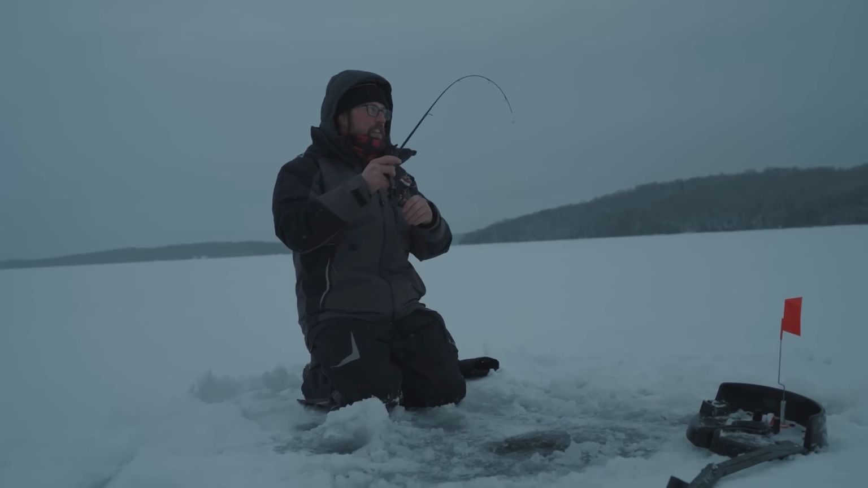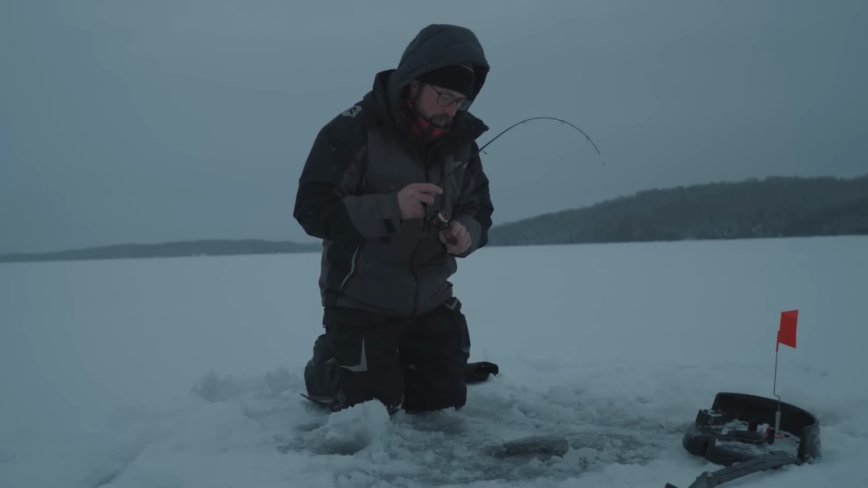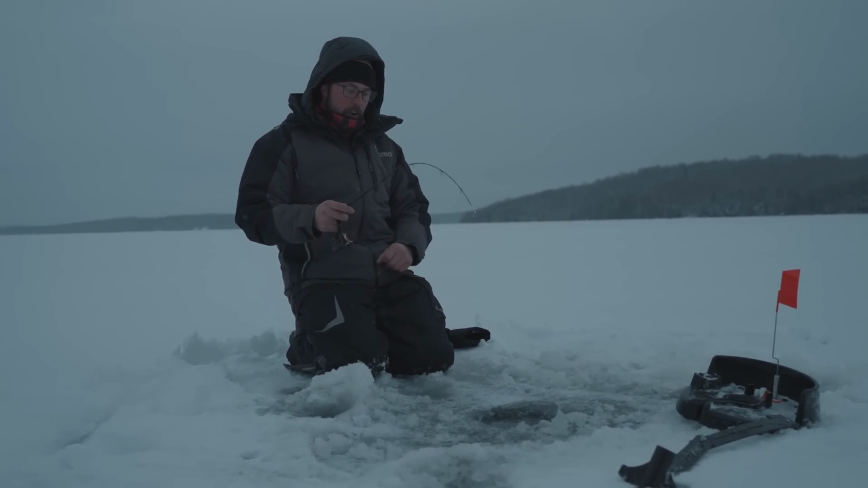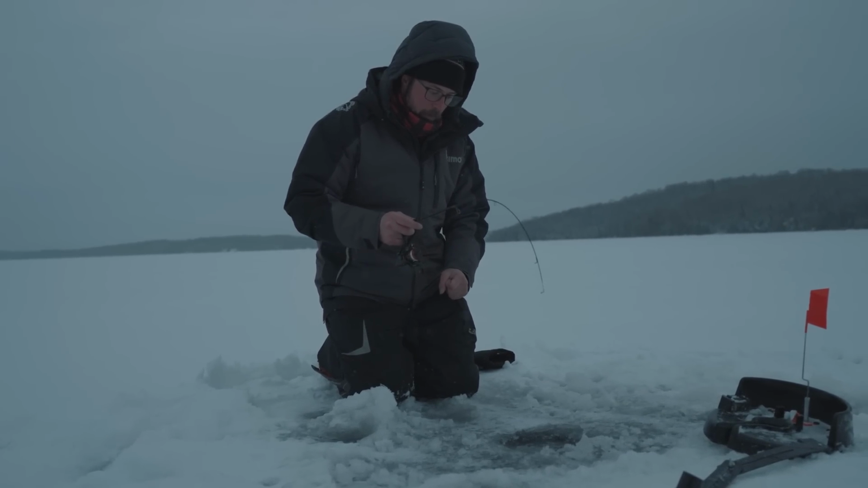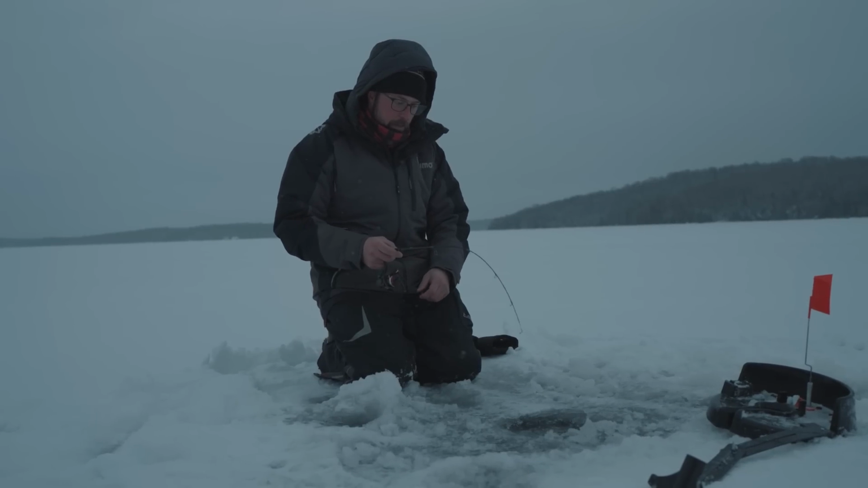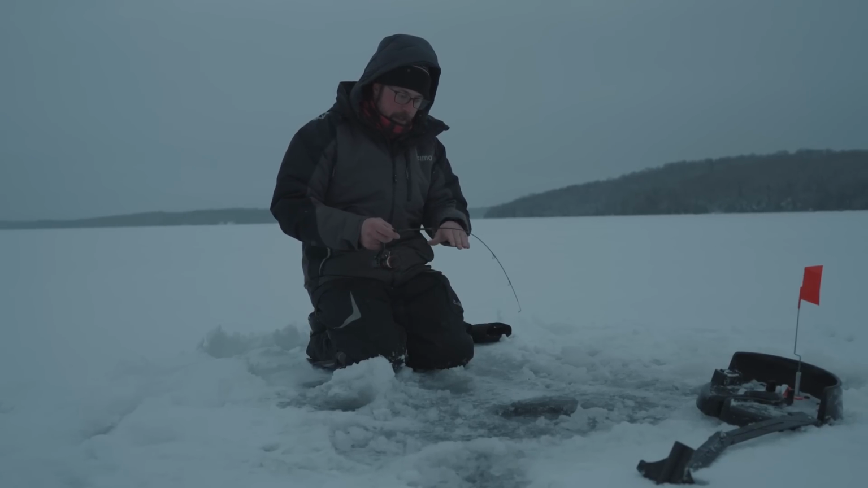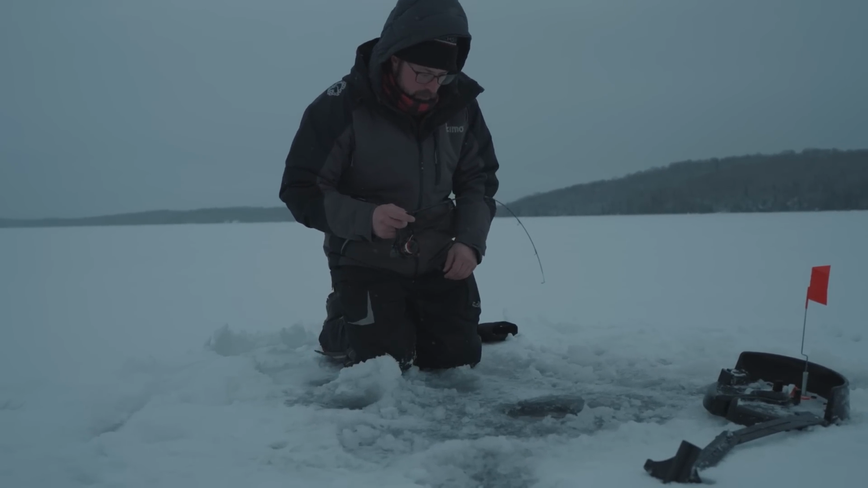Eric might have just seen a fish hit his jigging rod. In the meantime, this feels like a heavy fish. Come on, baby. This is what we were talking about, that deep water and how fun that fight is on walleyes, especially a little bit bigger walleyes. I don't know what size we're gonna see here today, but we're hopeful for some 18 to 23, 24, 25-inch fish. If this is a walleye, it's gonna be in that 20-inch range, I bet.